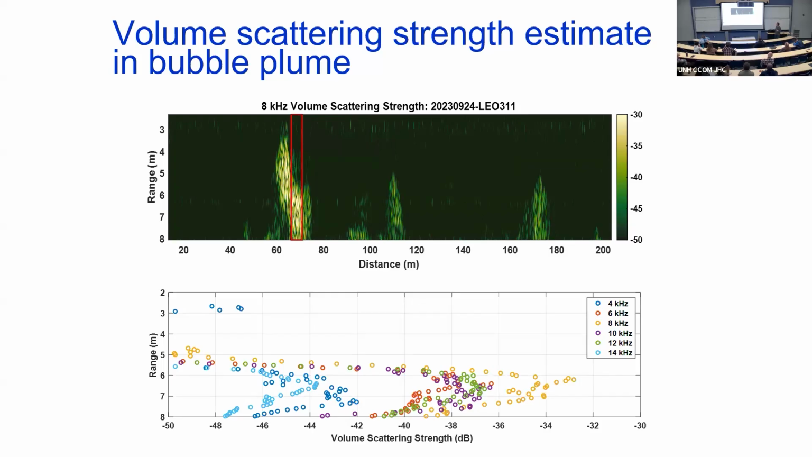This is a real measurement. This is volume scattering strength with a calibrated system. We go up for the 8 kilohertz up to minus 34 dB, which is strong scattering in the water column. If you've ever collected data in the water column, this is honking. This is huge. So 8 kilohertz is the strongest. If you go down to these guys, that's 6, 10, 12. They're a little lower. If you go to 14 and 4 kilohertz, way on the outsides of the bands, you see it's even lower. So can we do something with that?